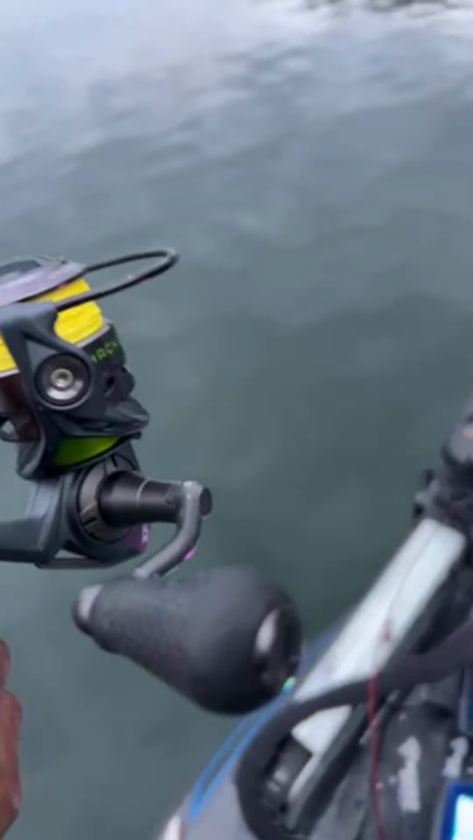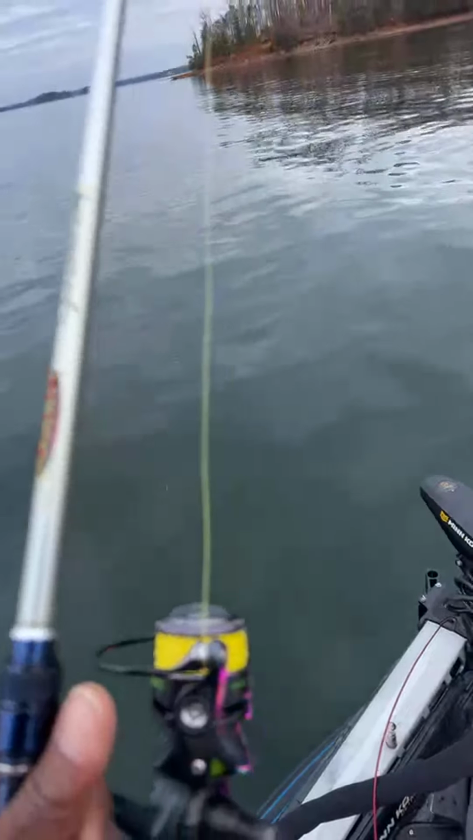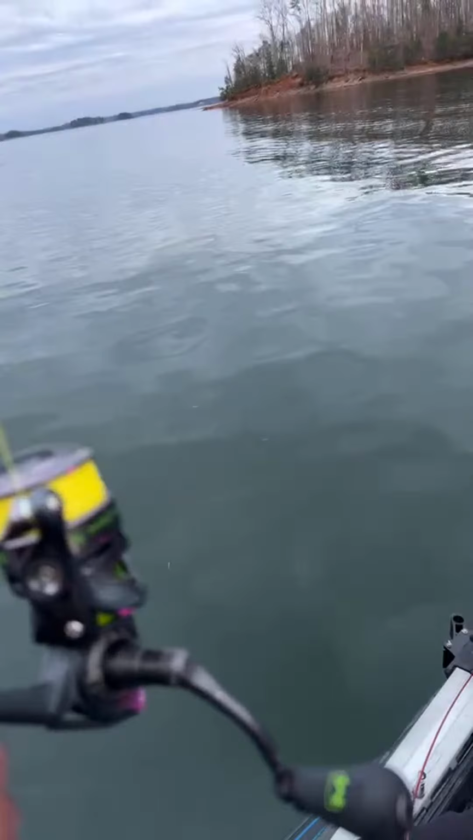450 says, don't you love it? It seems like you have the whole lake to yourself. As soon as I said that, a boat goes by. Yeah, it did seem that way for a while, and then I did start seeing some other boats out here.